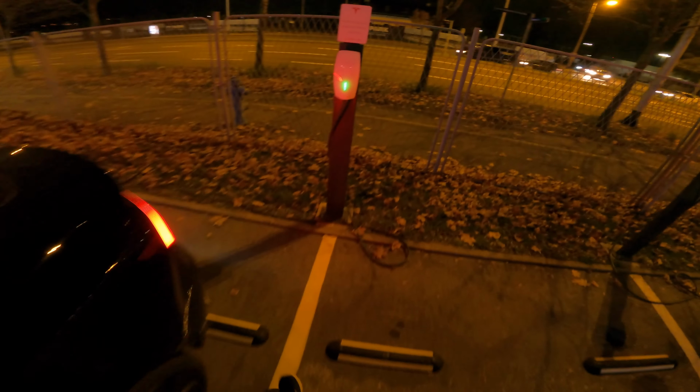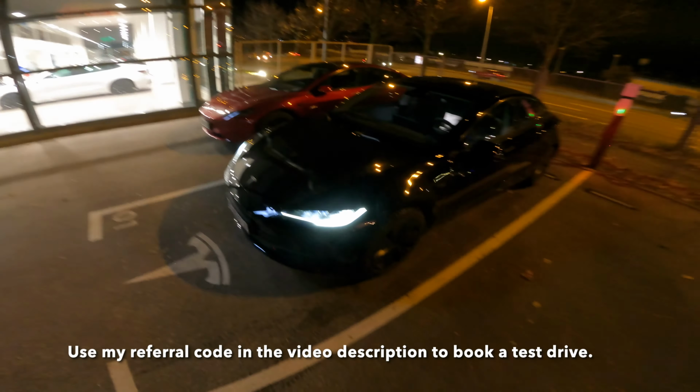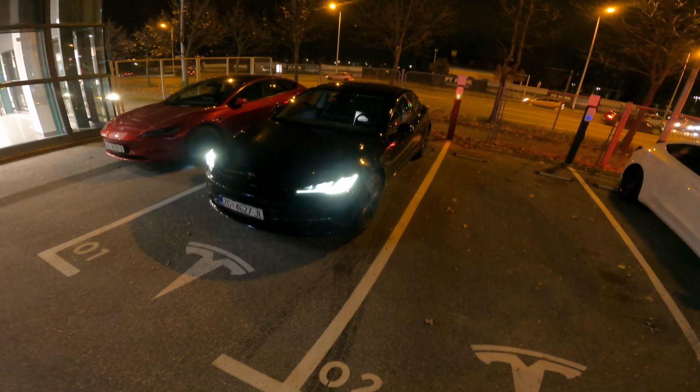So I'm just going to plug the car in for charging, and actually this one's occupied, so I'm going to repark it. Thanks for watching. If you want to check the new Tesla Highland, you can do a test drive here at Tesla in Zagreb.